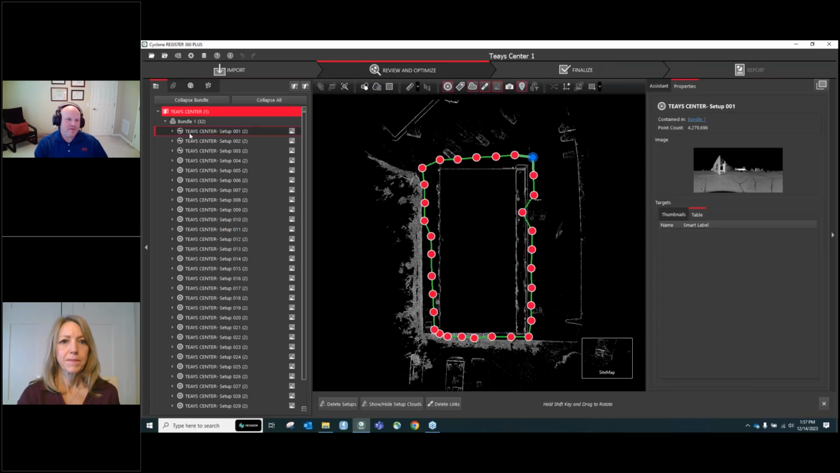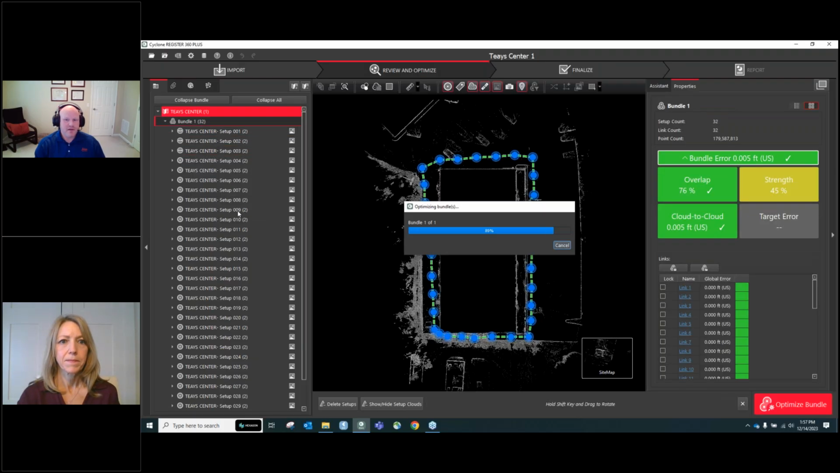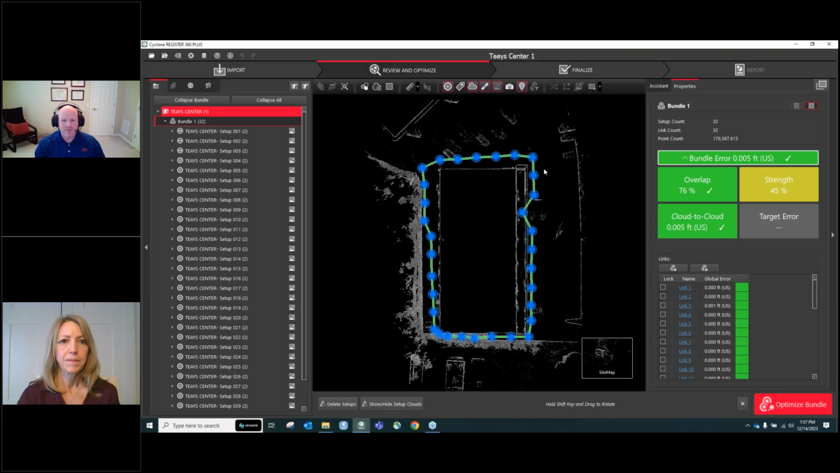So here's 3 that I had. The first 3 I did with the level. It adds about 15-20 seconds to the scan. So that's another reason you probably don't want to use it if you're going to bring in survey control. But it's this option right here. If I apply level condition, it takes the raw data, what it said was level. And for these, it did a great job. They are level. It doesn't even change the statistic at all.